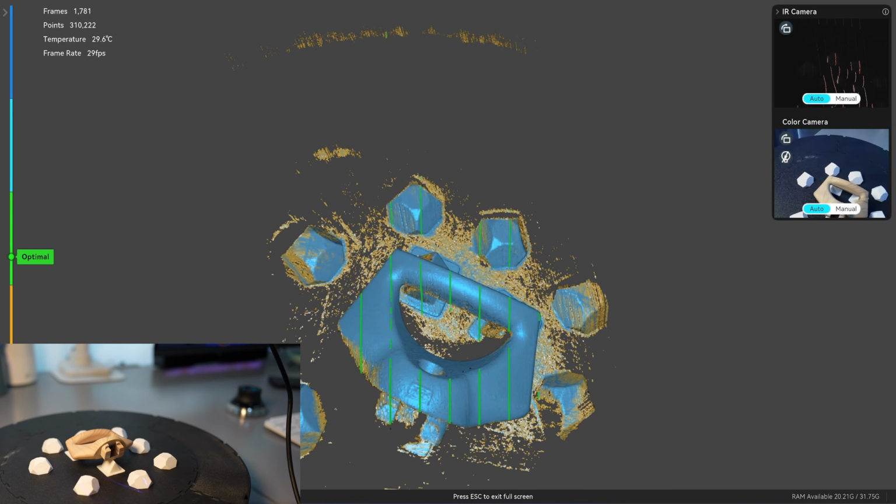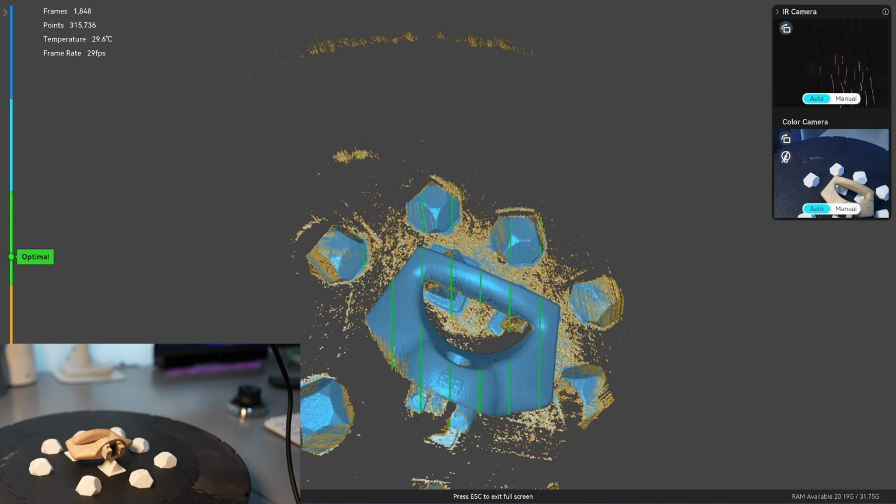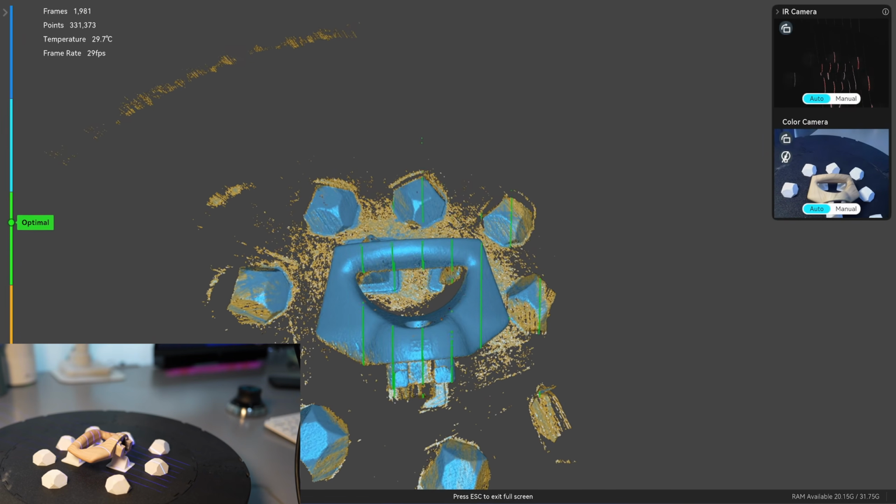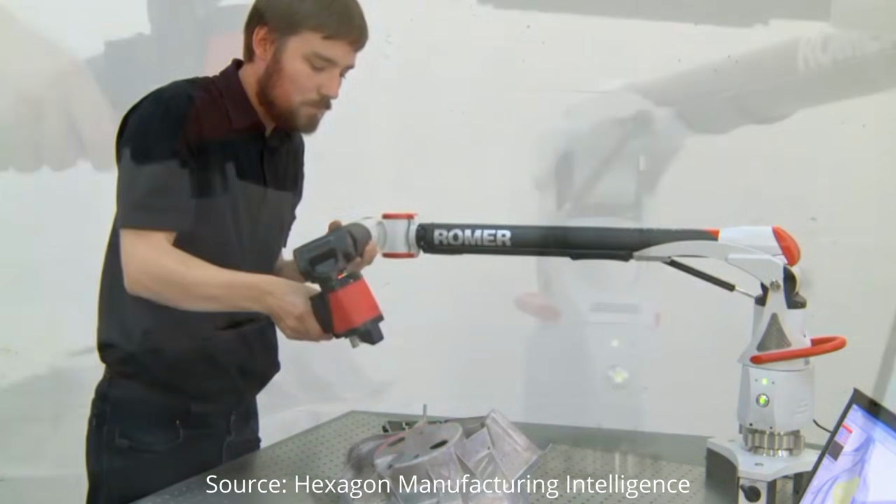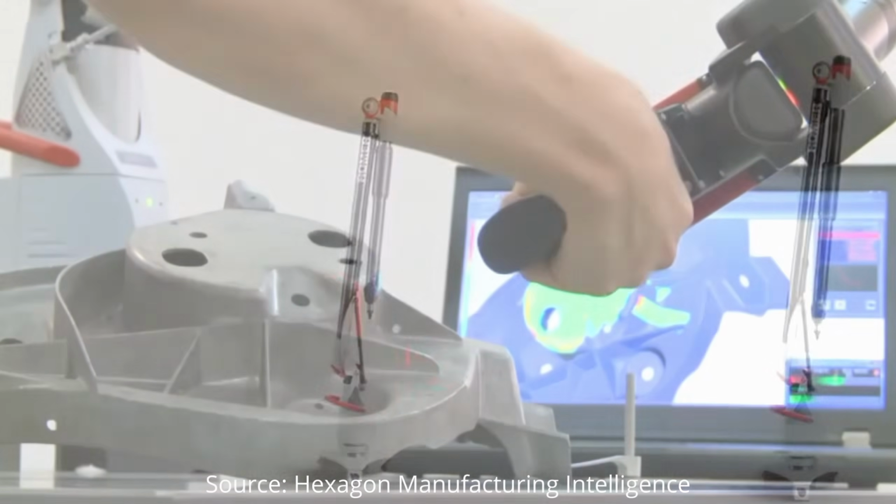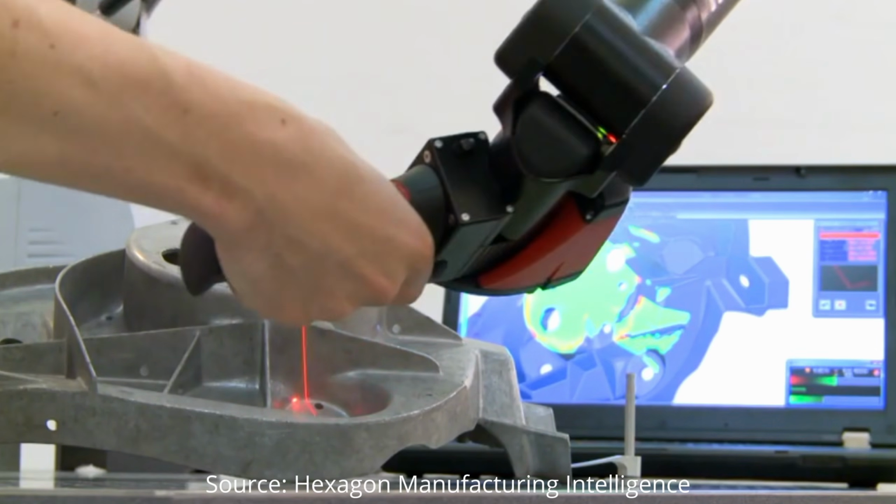With today's technology, there is no substitute for precision 3D scanning other than laser scanning with markers. Anyone frustrated with markers should remember the $78,000 Romer Absolute Arm.